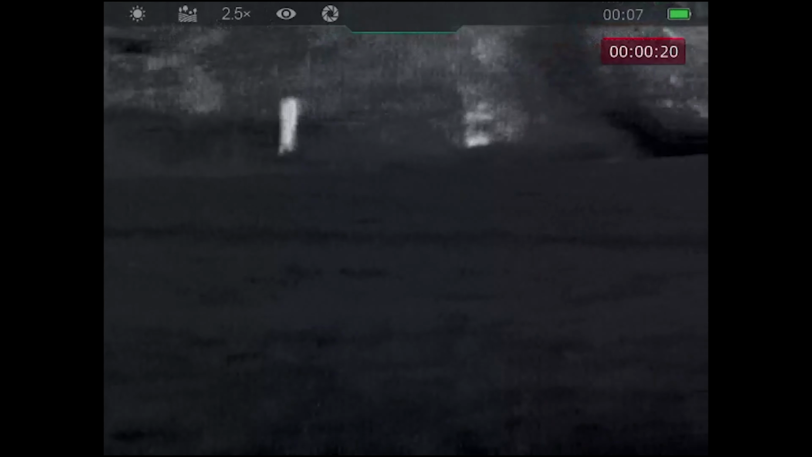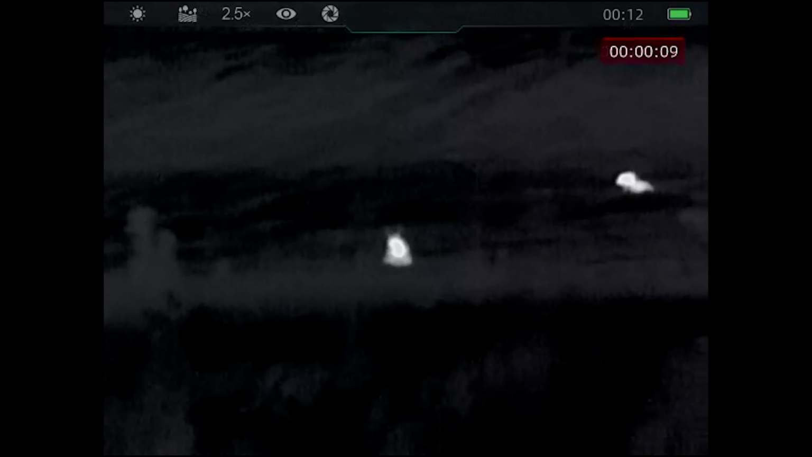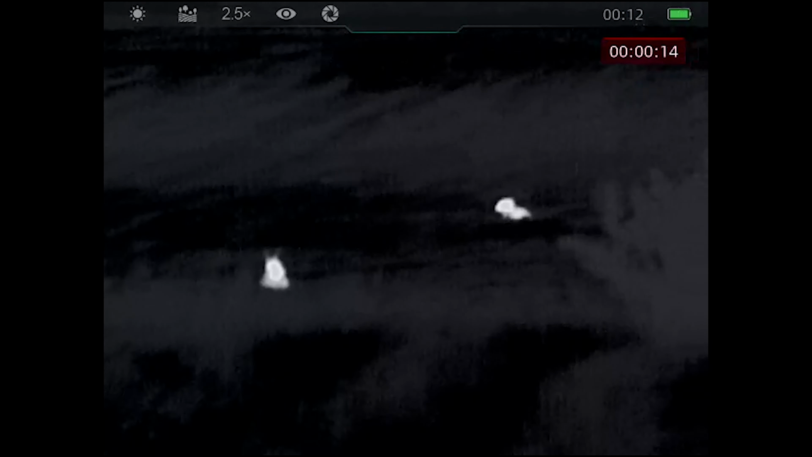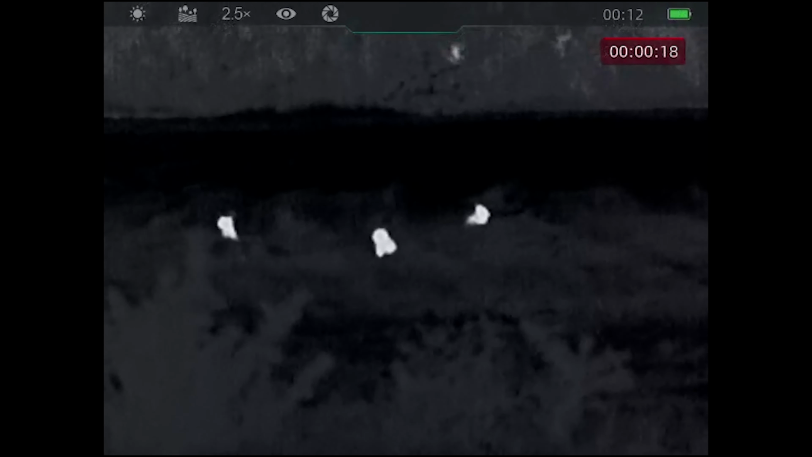I'm trying to do my best, and the HikMicro scope and the Infiray Eye E6 Plus are coming in handy to thin out everything where they can't see me and I can see them. But as you can see, sometimes it's nearly impossible to get rid of the majority of these rabbits.